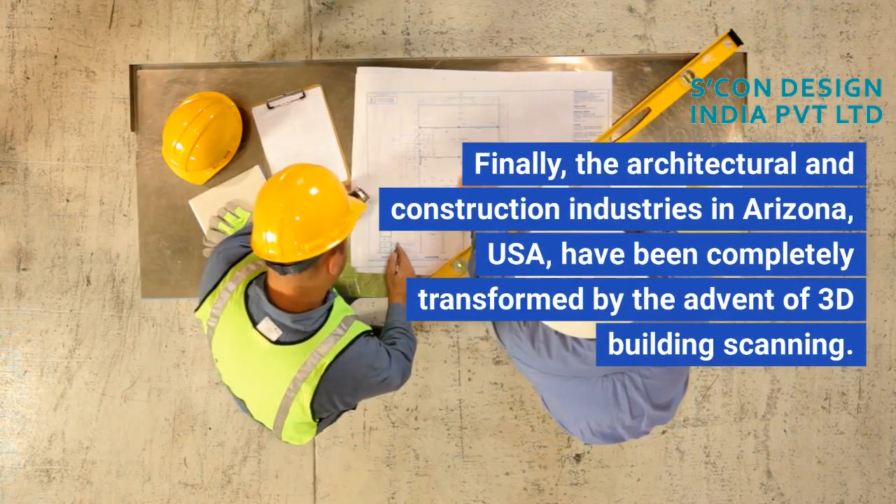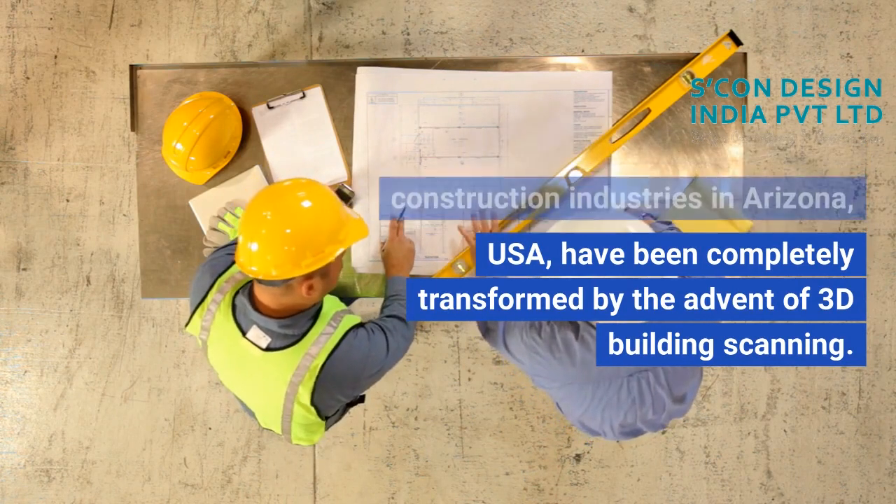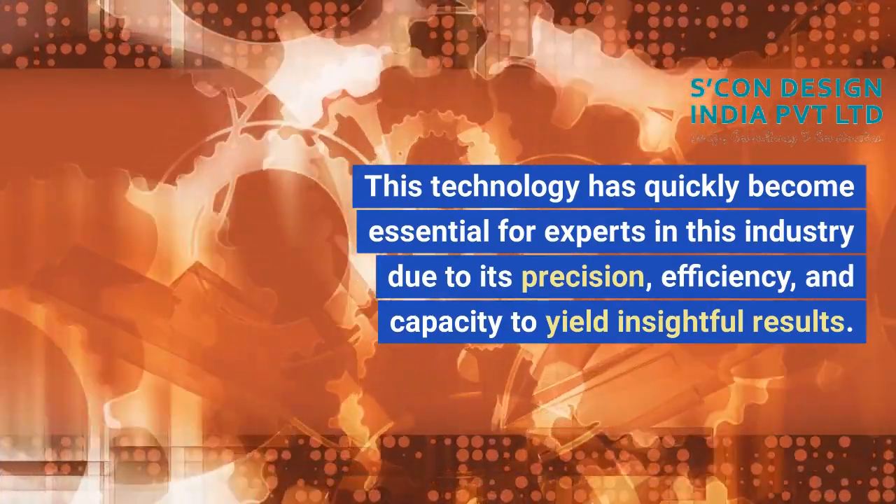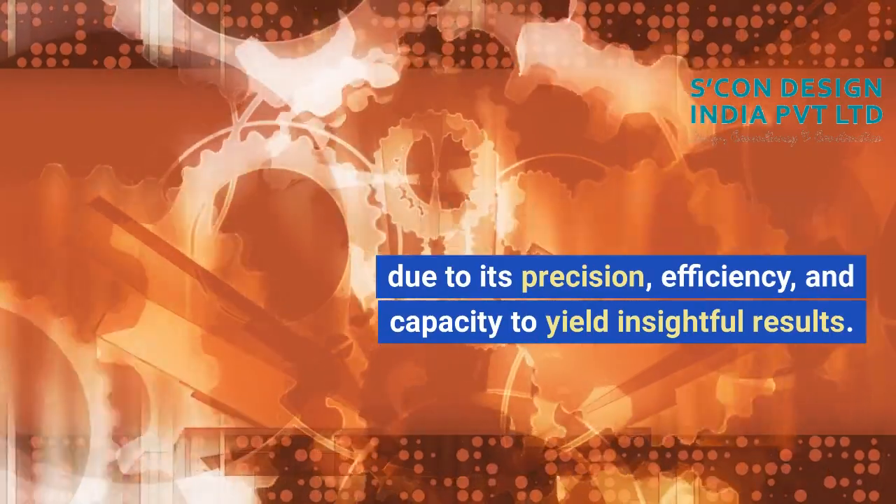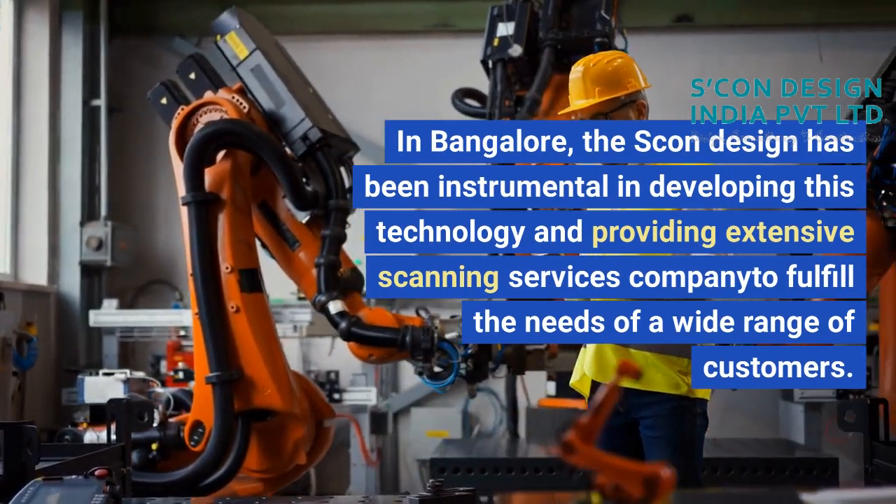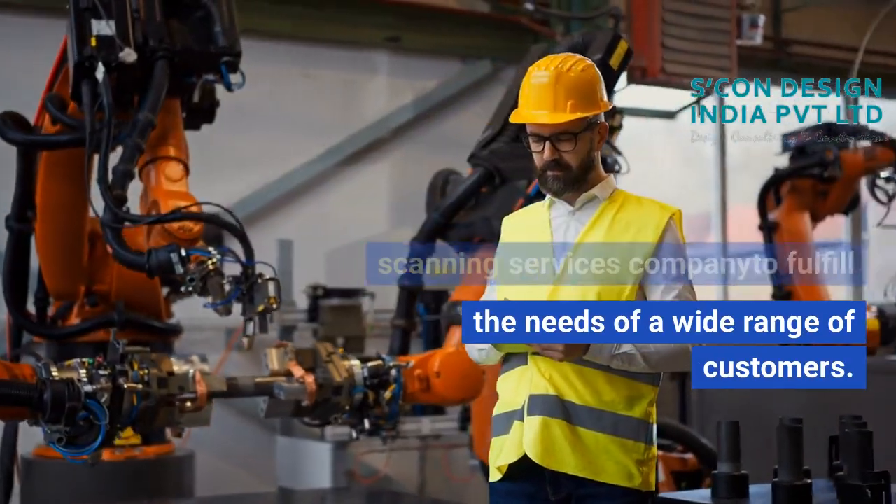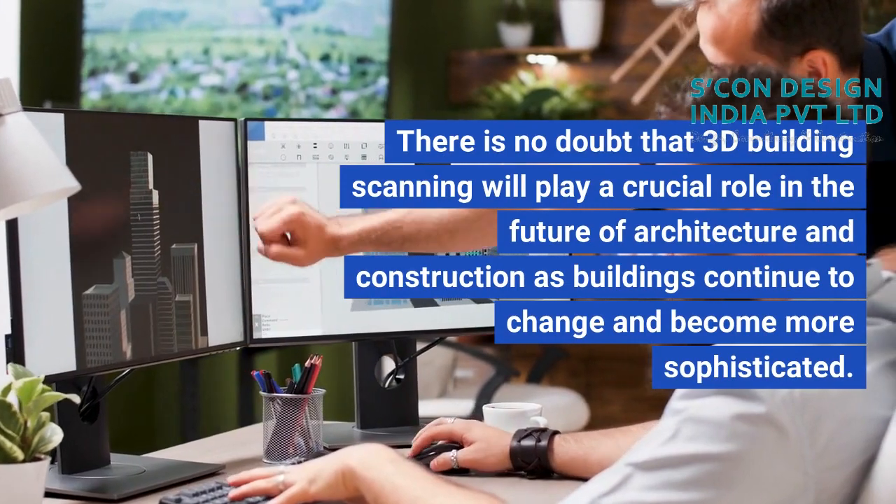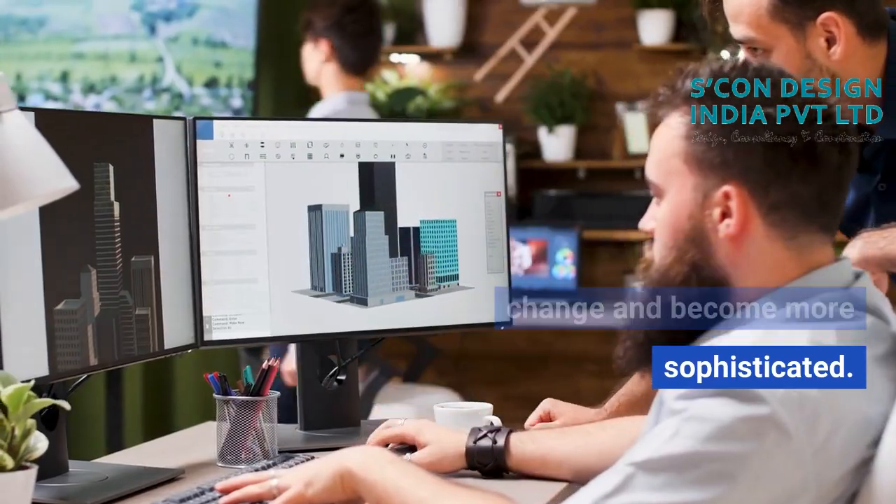Finally, the architectural and construction industries in Arizona, USA, have been completely transformed by the advent of 3D building scanning. This technology has quickly become essential for experts in this industry due to its precision, efficiency, and capacity to yield insightful results. In Bangalore, SCON Design has been instrumental in developing this technology and providing extensive scanning services to fulfill the needs of a wide range of customers. There is no doubt that 3D building scanning will play a crucial role in the future of architecture and construction as buildings continue to change and become more sophisticated.